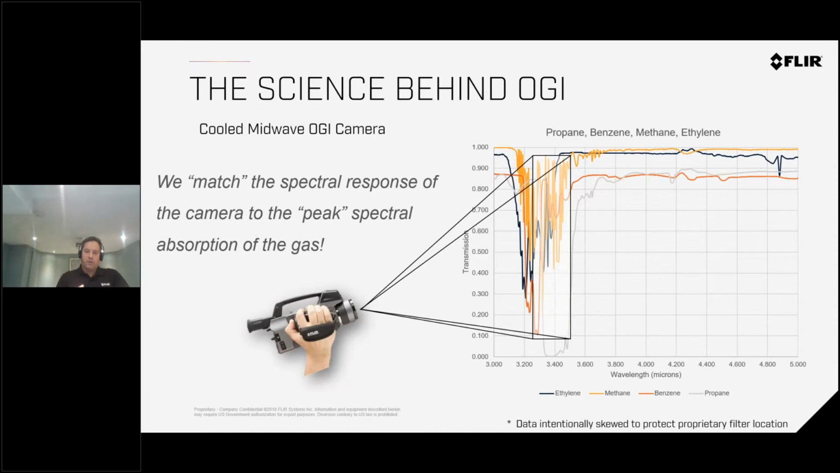As I mentioned before, the gas is absorbing some of the energy being emitted by the surface around it, be it the sky, the wall, or whatever it may be, on its way to the detector. We find the peak absorption of that gas, filter it, and allow only the energy that is not being absorbed to get to the detector. That's how we're able to tune it. Now, this is proprietary, so we don't show you exactly what wavelengths we're filtering to, but we give you an idea.